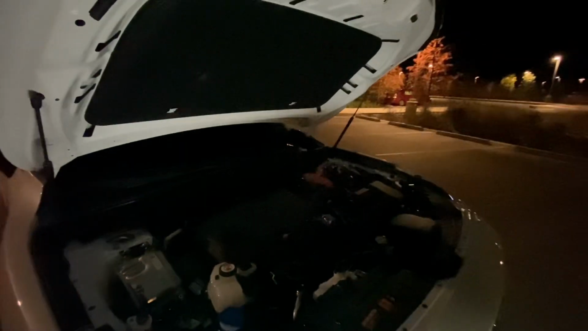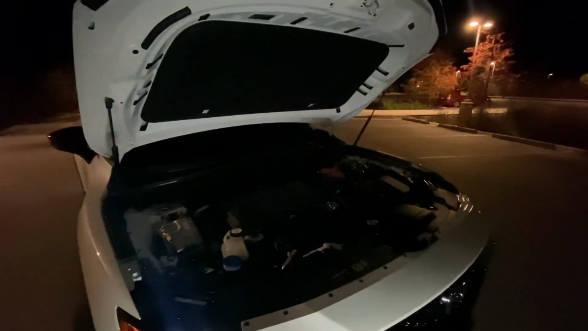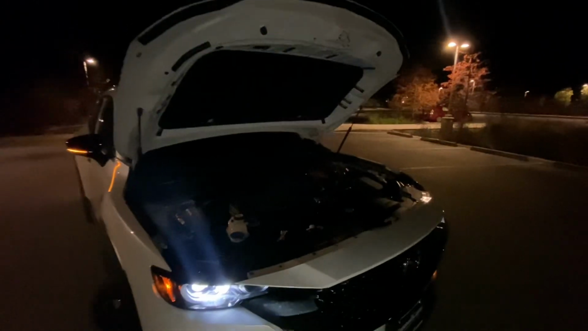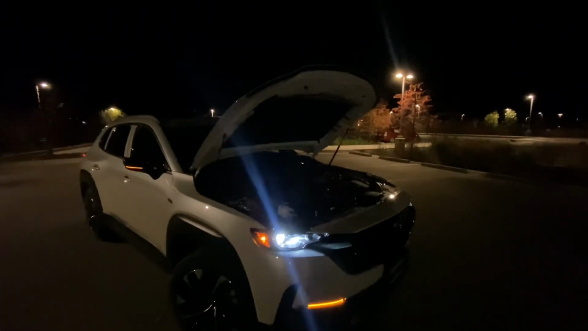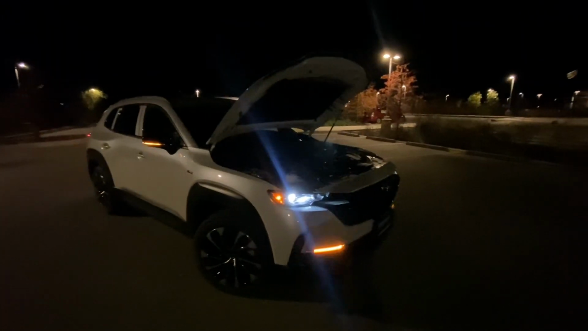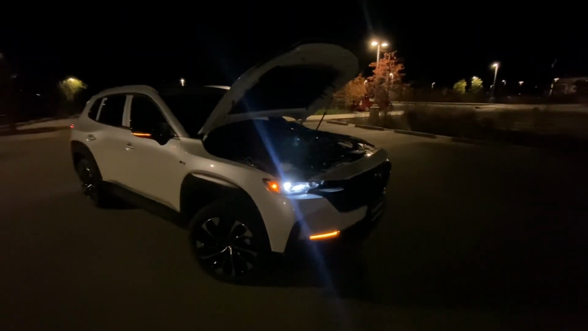Underneath the hood here, if this engine looks familiar, it is because it is. This is Toyota's 2.5 liter inline 4, runs on the Atkinson cycle, and it is paired with electronic all-wheel drive. So just like a RAV4 hybrid, there is no physical connection between the front and rear wheels of this vehicle. There is just an electric motor on that back axle that is electronically controlled with wheel sensors and brake sensors